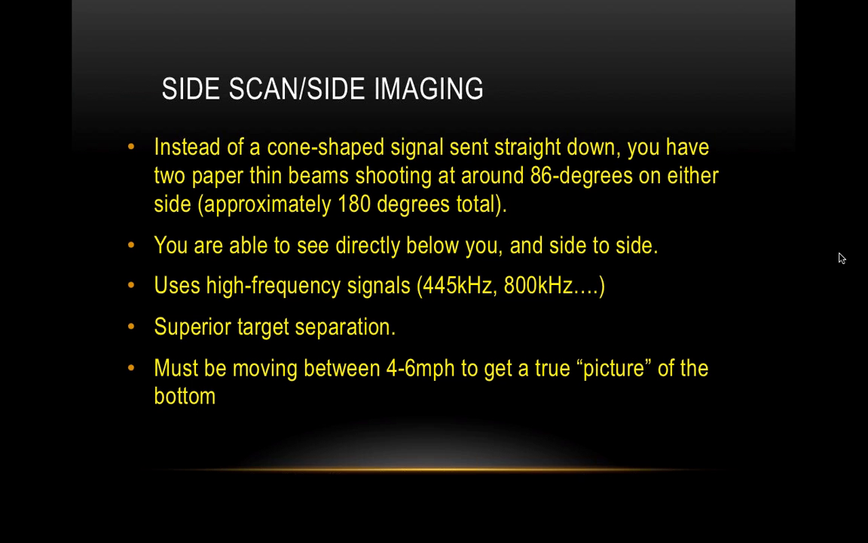What it is, instead of having a cone-shaped signal being sent straight down from your transducer, you have a transducer that sends off two paper-thin beams at 90 or like 86 degrees on either side. Okay, so paper-thin, it's going perpendicular to your boat on either side, and then it combs the water column with those two beams, and it can go out to like 360 feet on either side depending on the unit that you're using. You're able to see directly below you, you're able to see side to side, and they even have products that you can see in front of you.